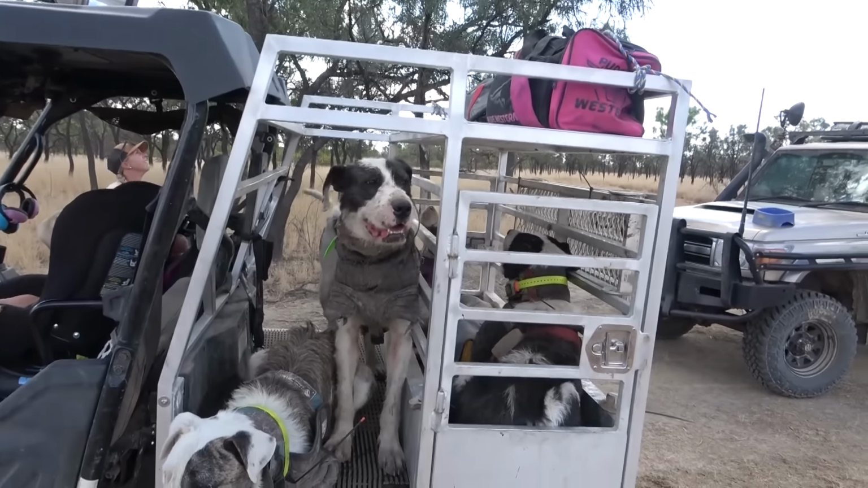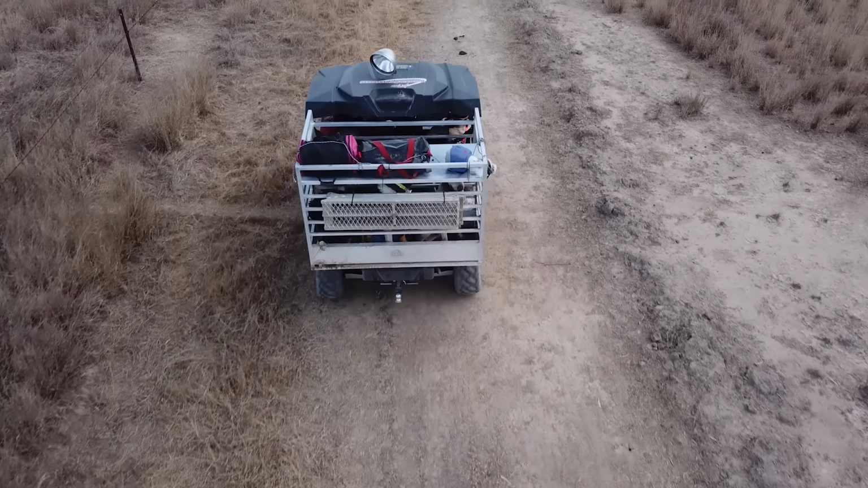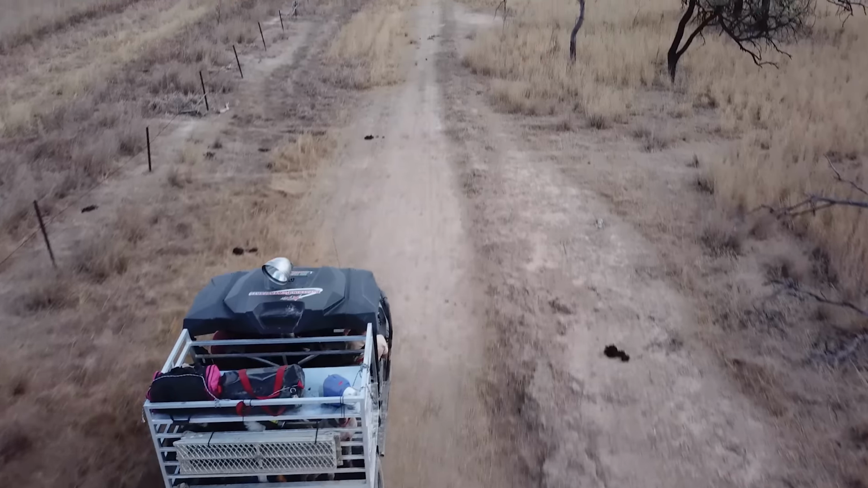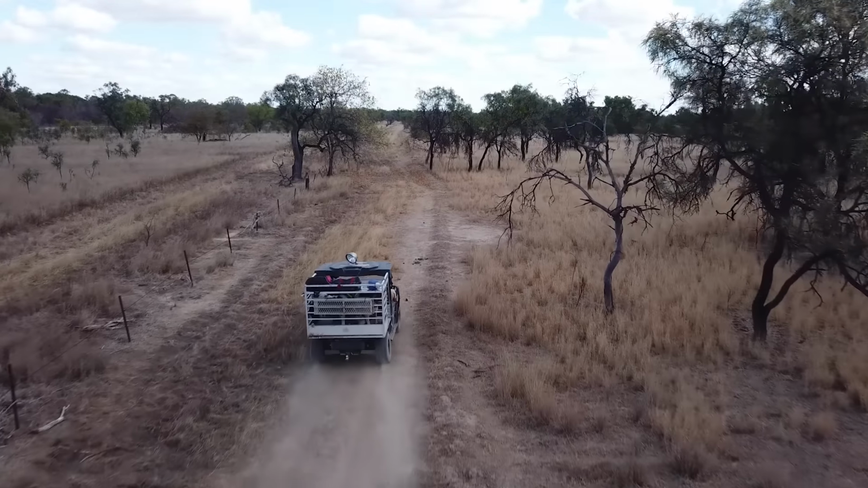What are you doggies doing? Spotted some boars.